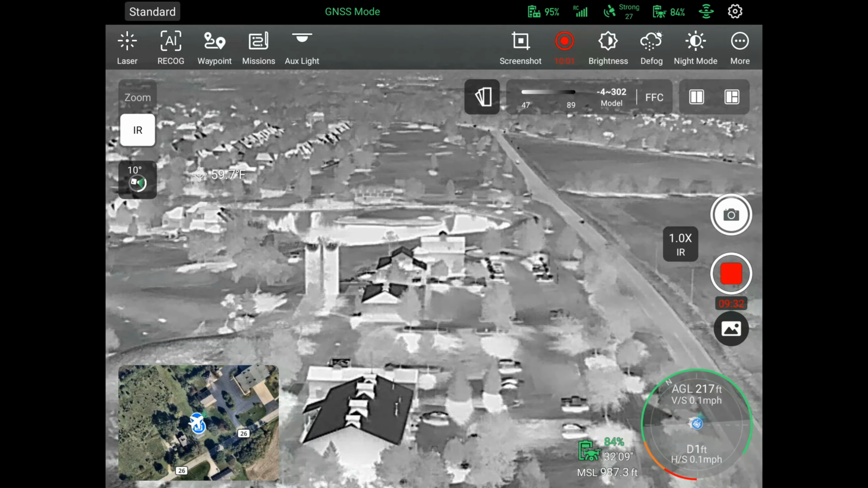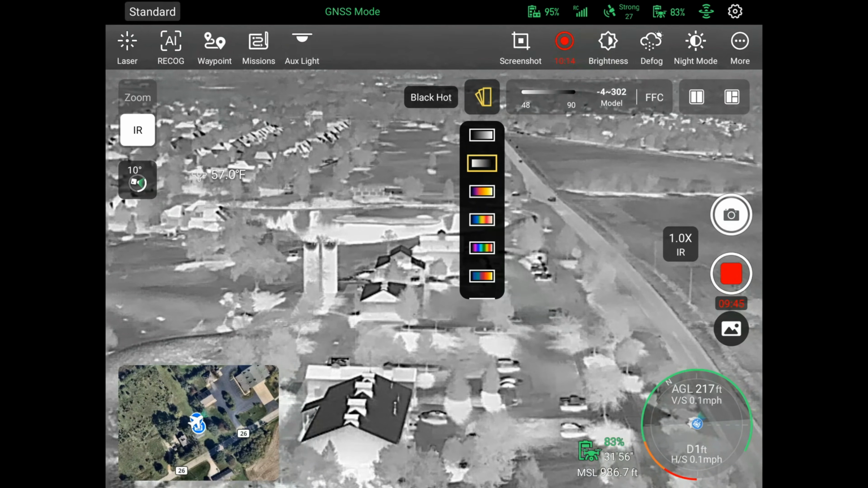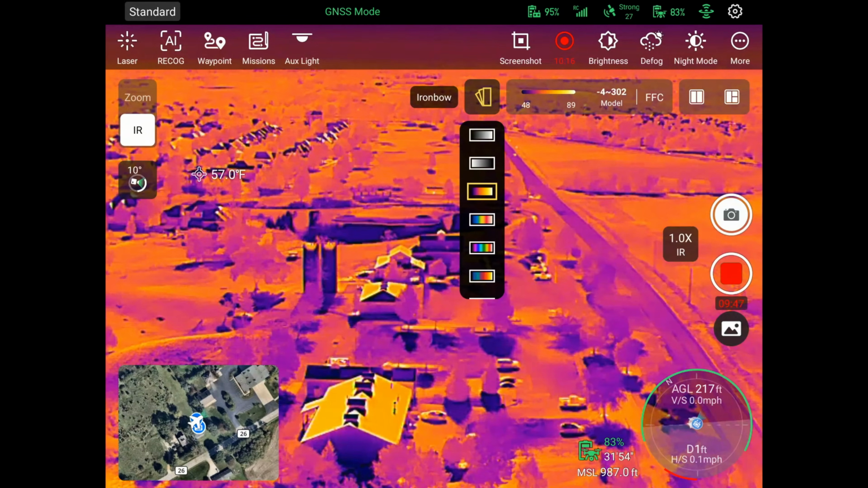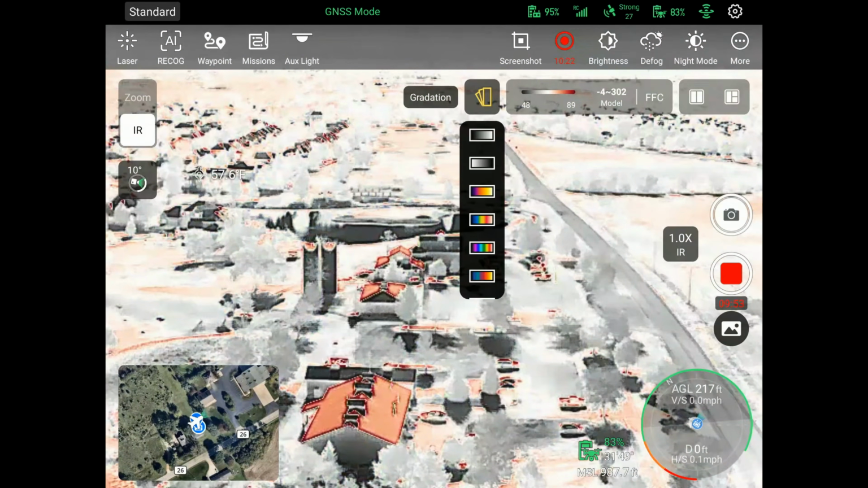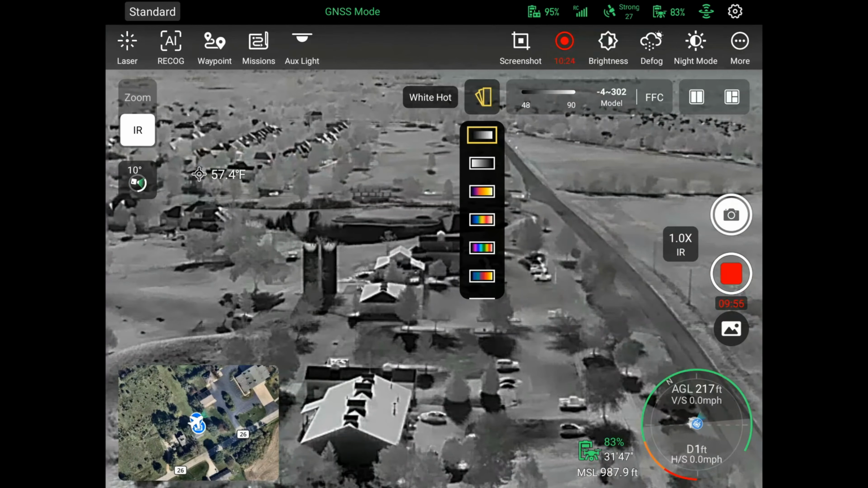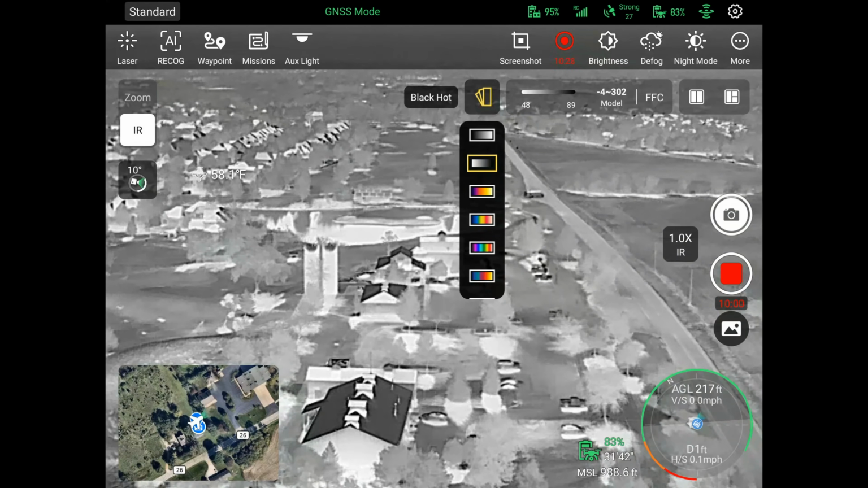If you see up here at the top of the screen under where it says screenshot, right under there, there's like a little tab that's got 3 little cards, it looks like. So you touch on that. So right now we're in black hot. You can change it over any of the palettes that you want. There are several of them here. White hot and black hot are what our police and fire departments are typically using, though.